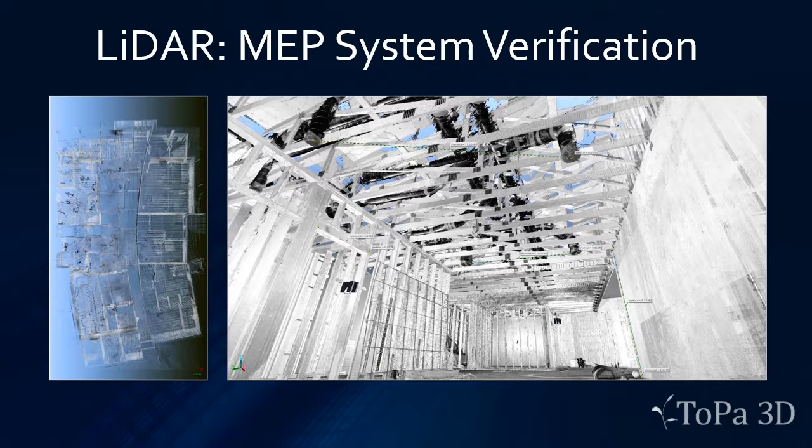The 3D scan data also can be integrated into a workflow that does the client a great service in MEP System Verification. One of the most abundant applications we've had for terrestrial scanning is to go into structures that have been partially built to verify where contractors have installed different sort of MEP systems, mechanical, electrical, and plumbing systems, as well as fire suppression.